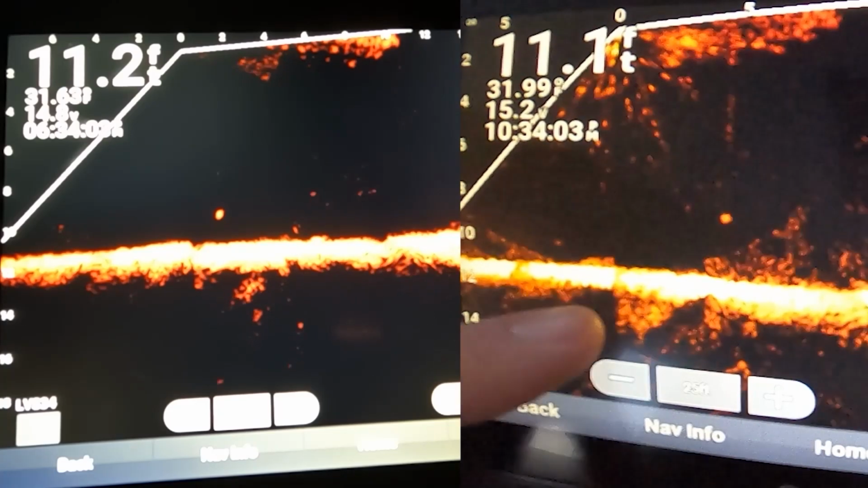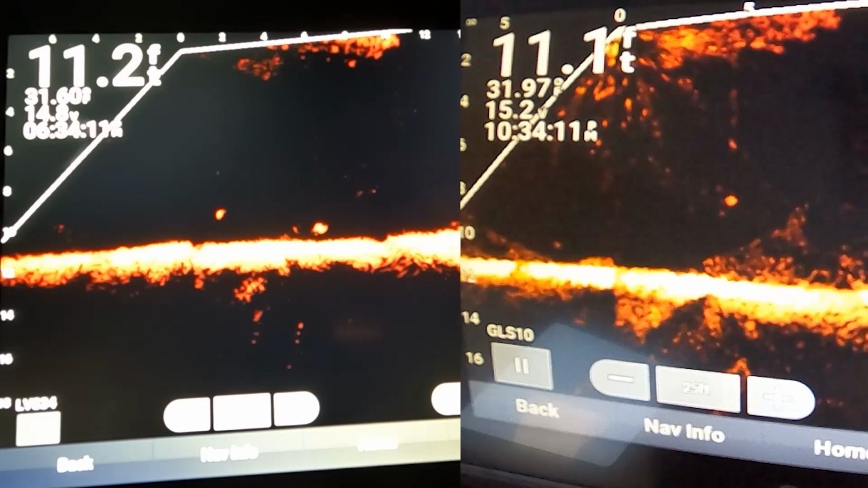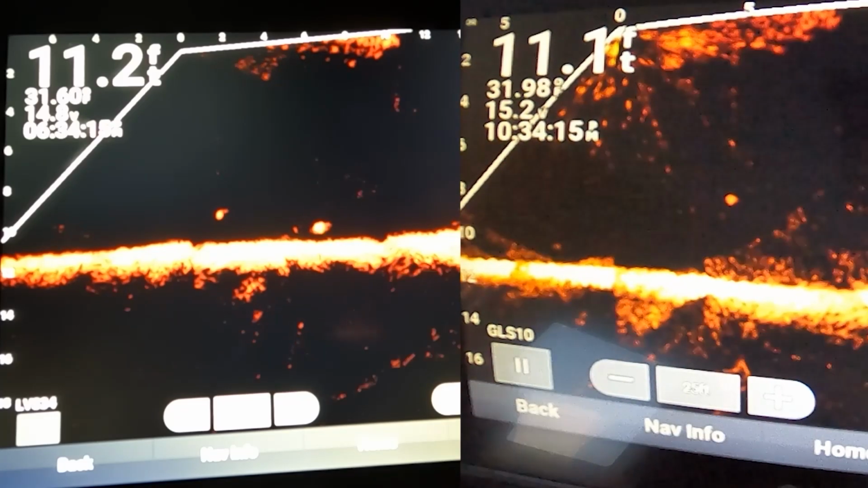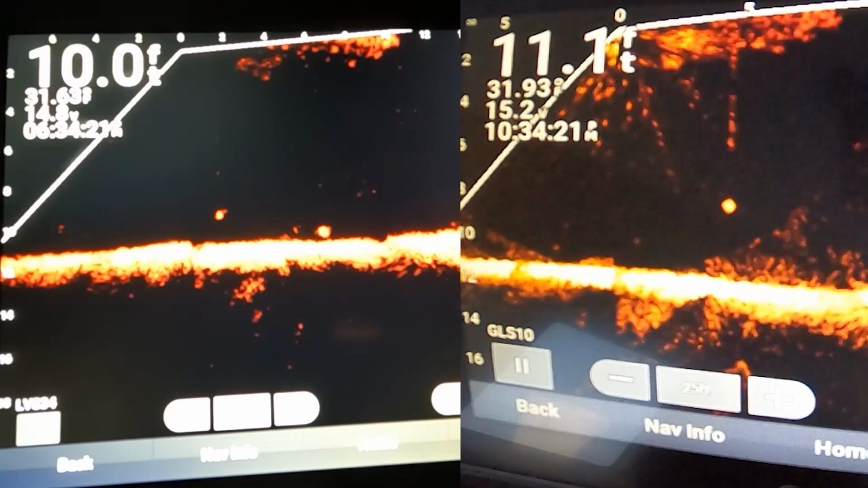Pull it up till you can see that on the 32. So you can clearly see that. Right there. Look at that. It's partially in that ghost tree, but that's part of this LVS32, this ghost tree, right? So the bottom separation is clearly better on the LVS34.